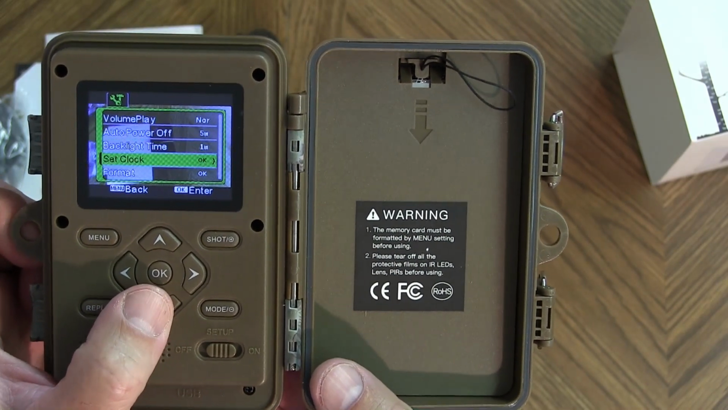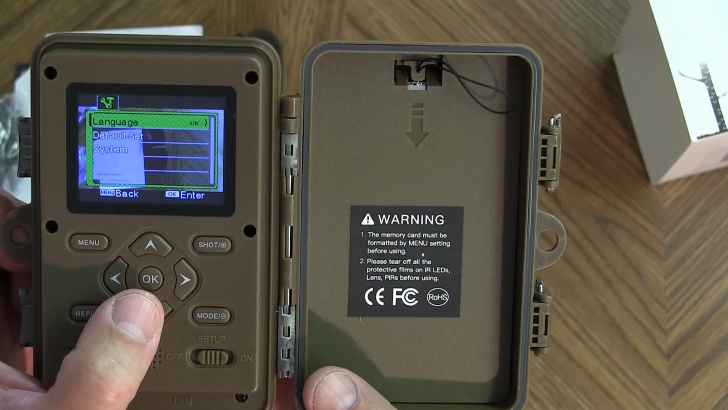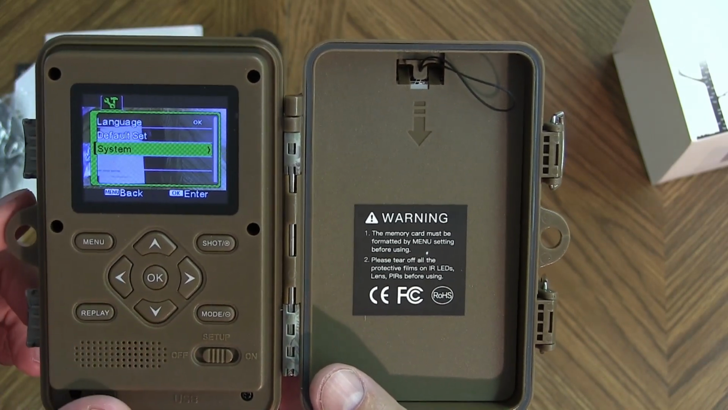Backlight time, you can set your clock, you can format the memory card, you can select your language, you can go back to all your default settings, and then your system that it's running on.